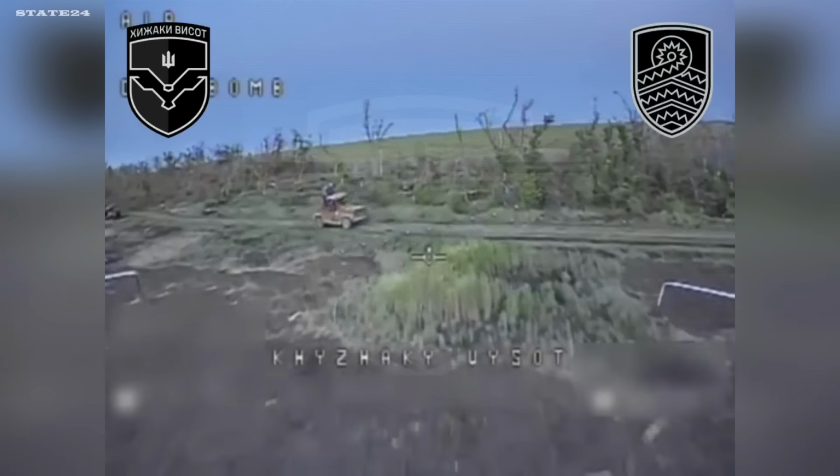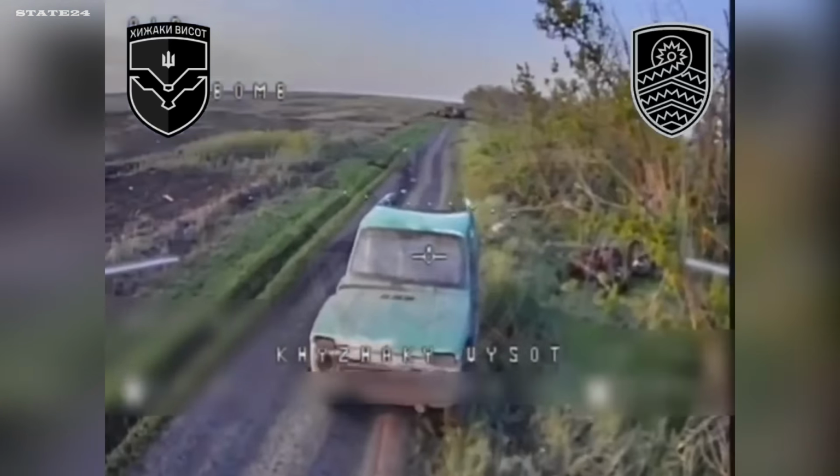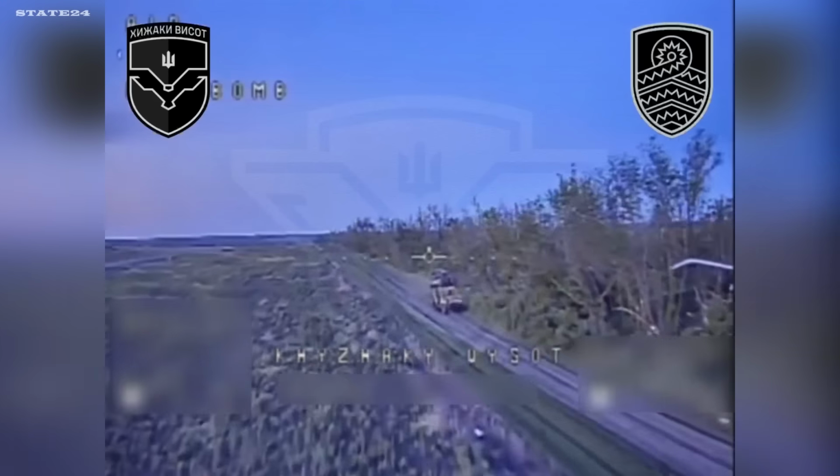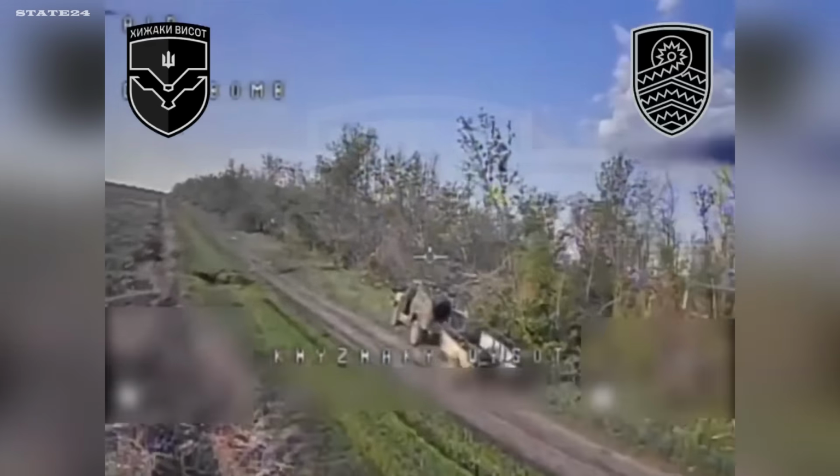A truck here, a car there, motorcycles trying to slip through back roads, each one tracked by reconnaissance drones first, then struck by FPVs. The operators don't rush. They wait for the right angle, then hit.